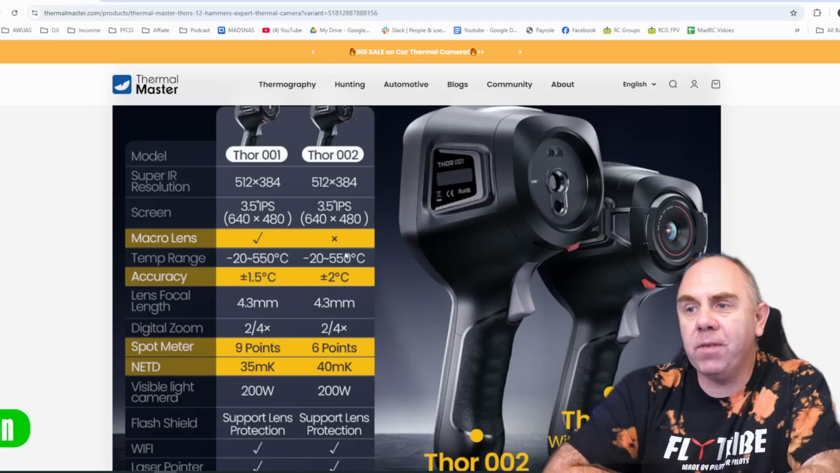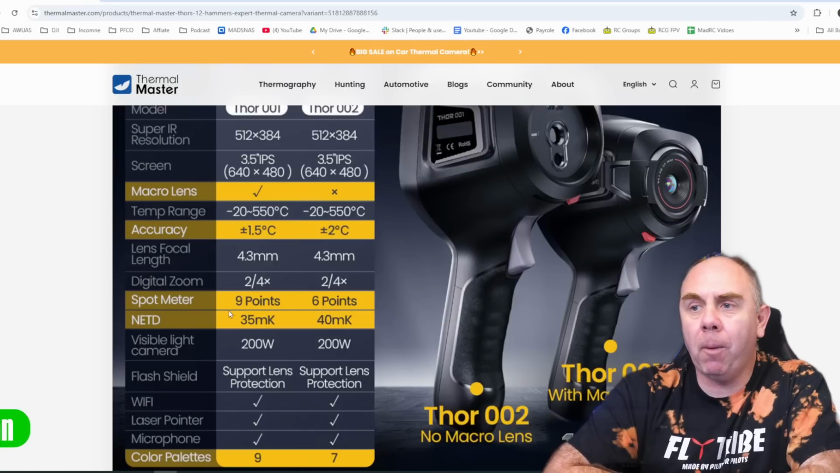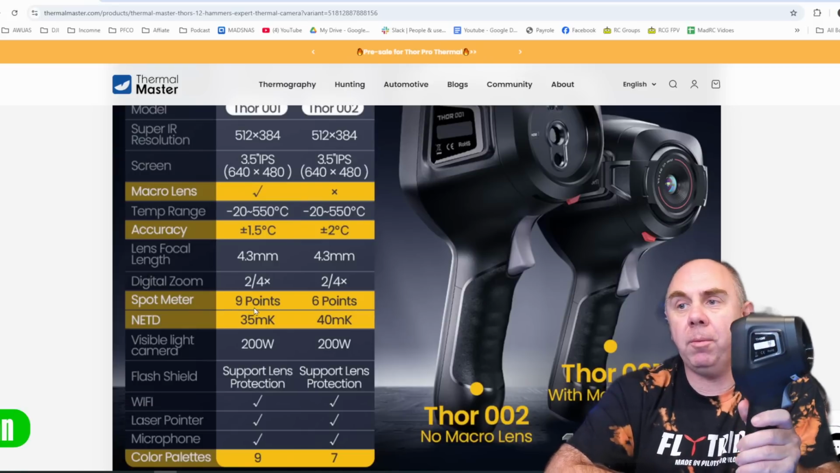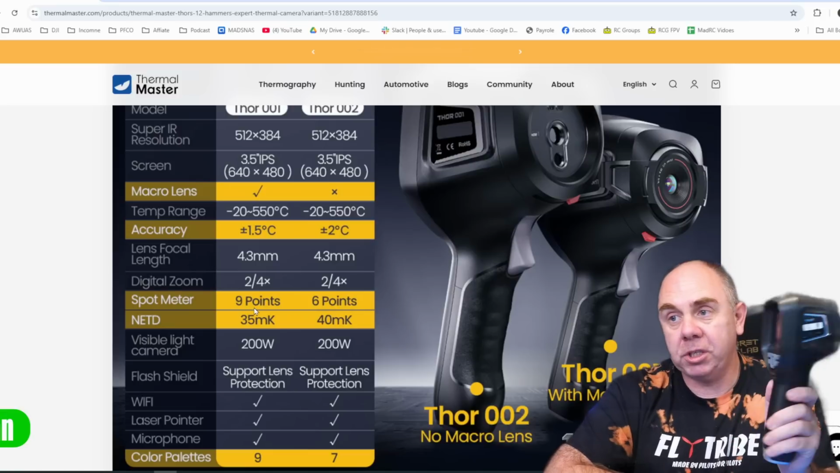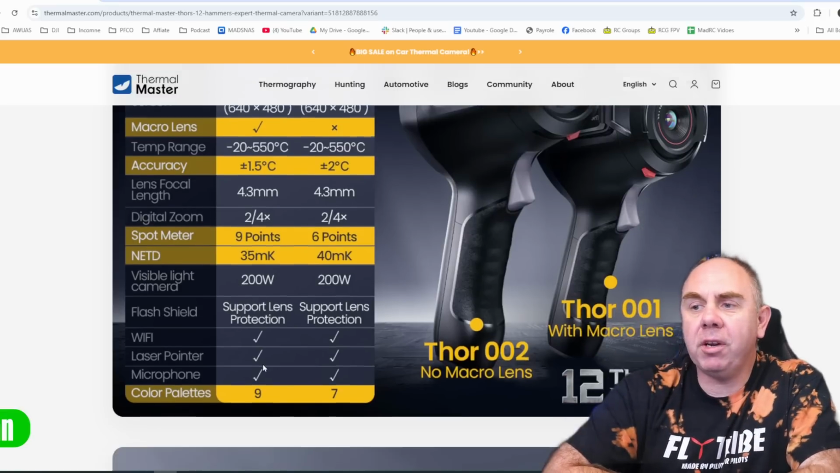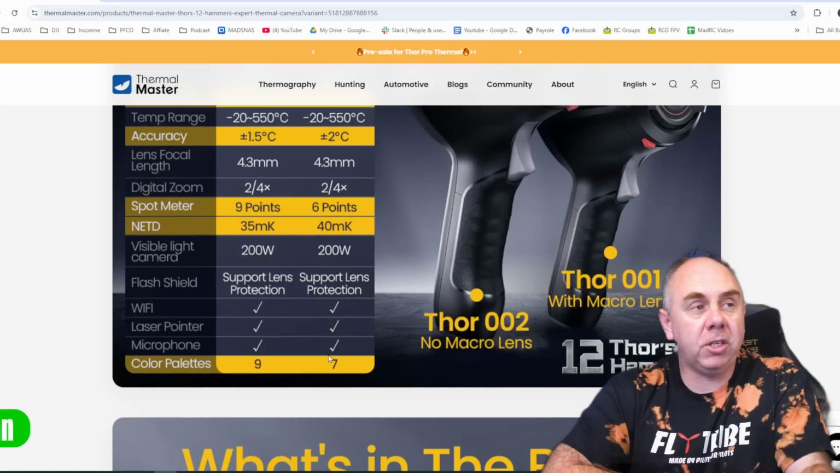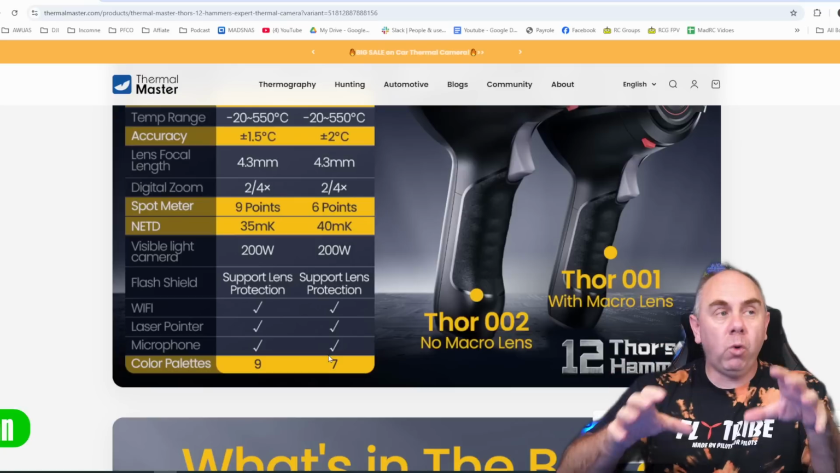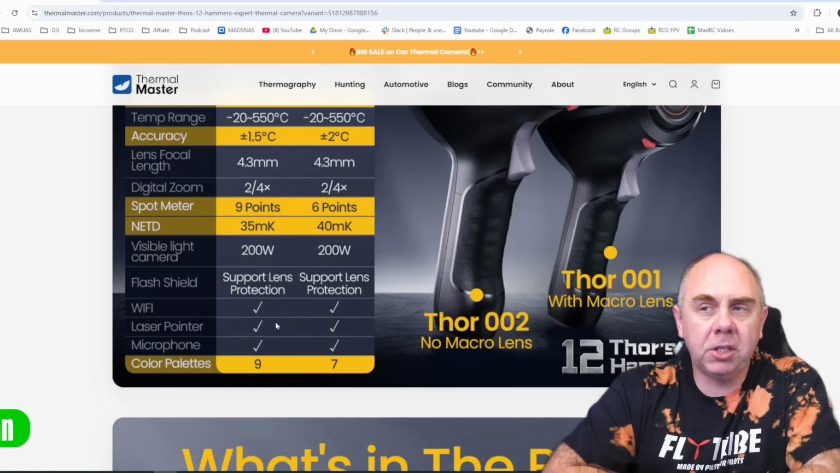They have the same focal length, but there is a difference in the spot meter. There's a 9-point spot meter on the thermal one with the macro lens, or a 6-point spot meter on this one. And there are a couple of other differences like color palettes. So this one includes 7, whereas that one includes 9. But overall, it is pretty much the same camera.